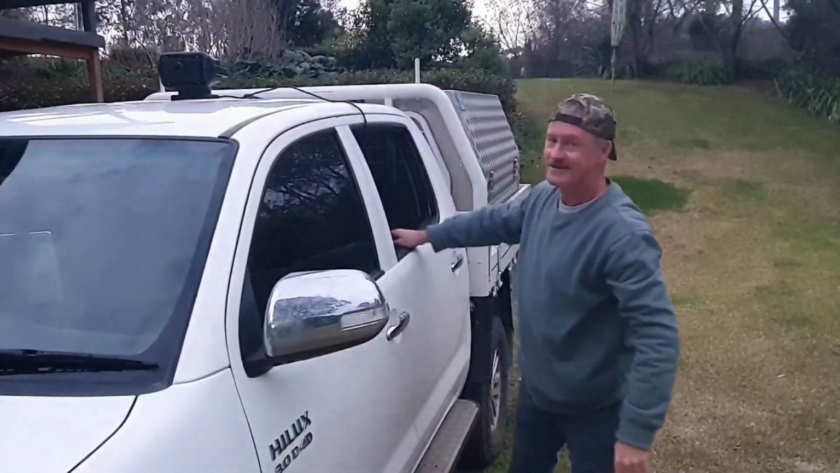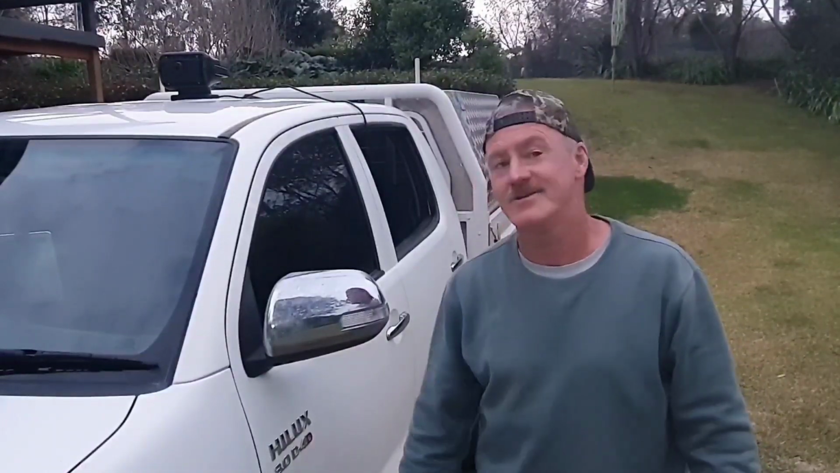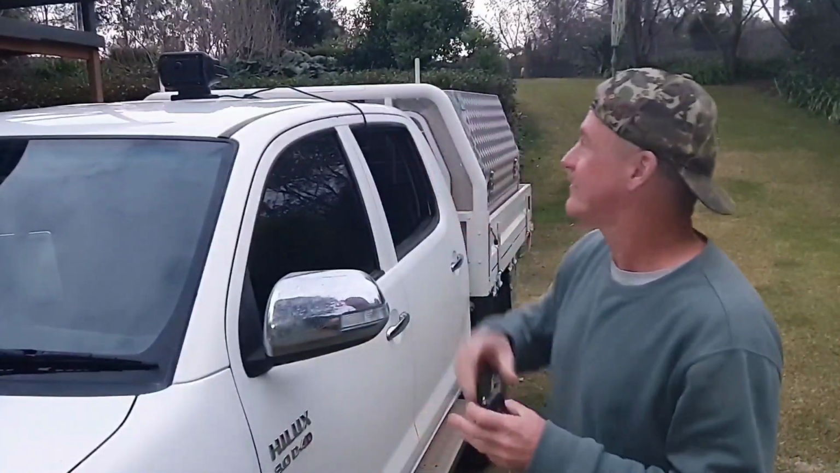That's pretty much it. I just run the cable in through the back window, put the window up nice and high so I can leave the heater on and keep it nice and warm, and plug it into my cigarette lighter. I Wi-Fi the thermal unit direct to a tablet on the dash, and with this little remote control, I can control it. 360-degree pan, tilt up and down. It's a 384 core with a 17 micron, has a 1x base power lens, so it's not super duper for actual identification, but for detection it is gold.